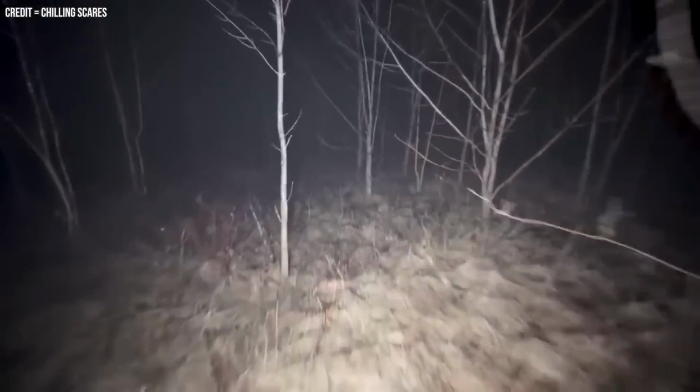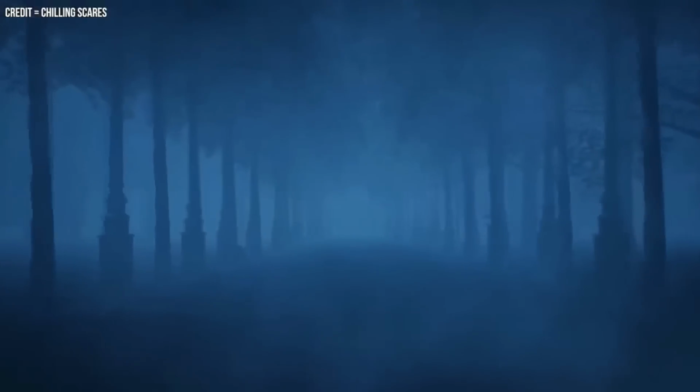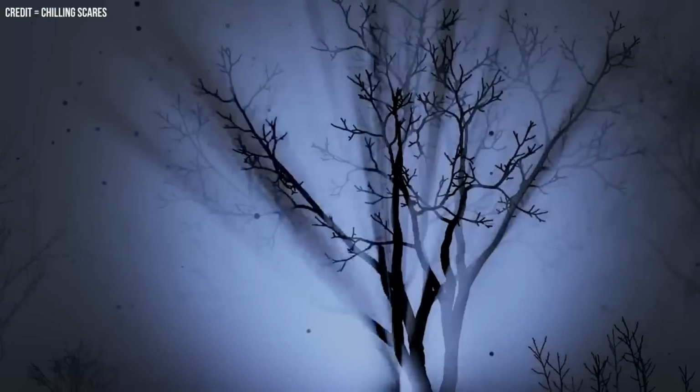A boy named Noah went truck camping in April 2020. He went camping in the forest of Sun River, Oregon. He parked his truck at a spot he thought was perfect and slept in the back of his truck. Later in the night, he started hearing very loud footsteps. He woke up and started recording on his GoPro.